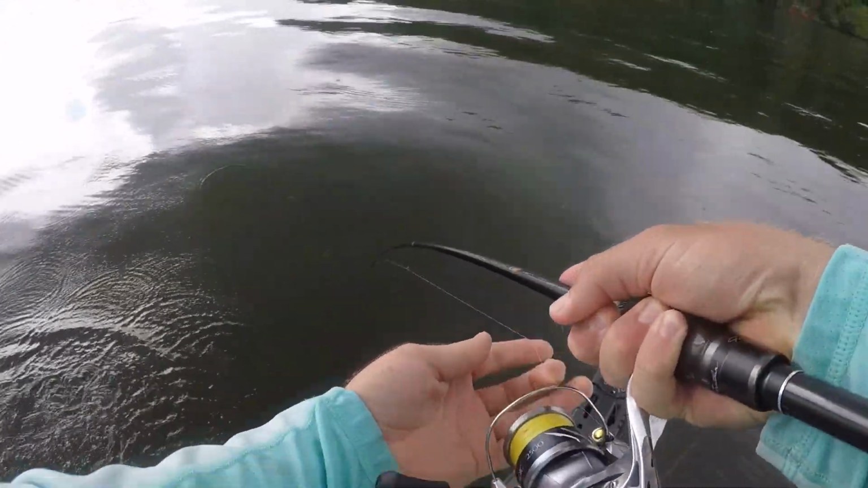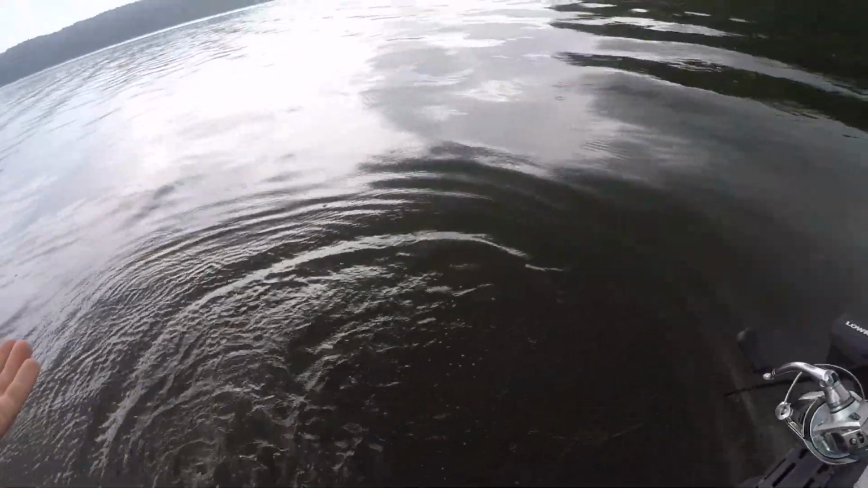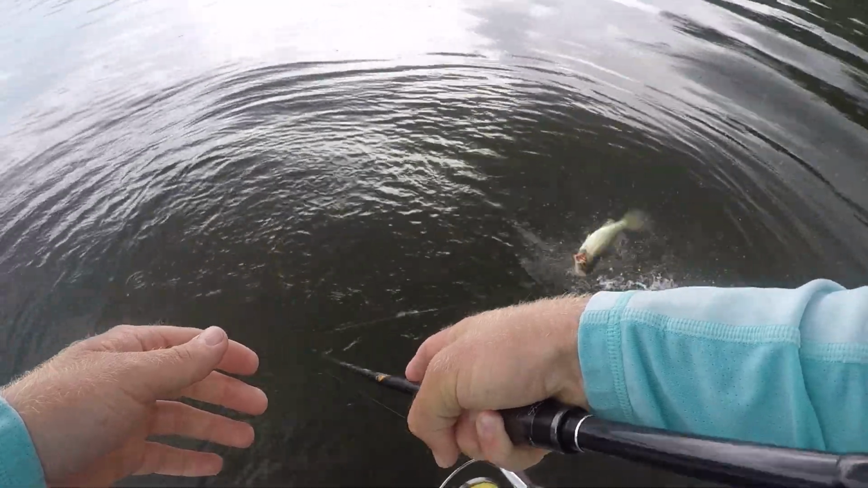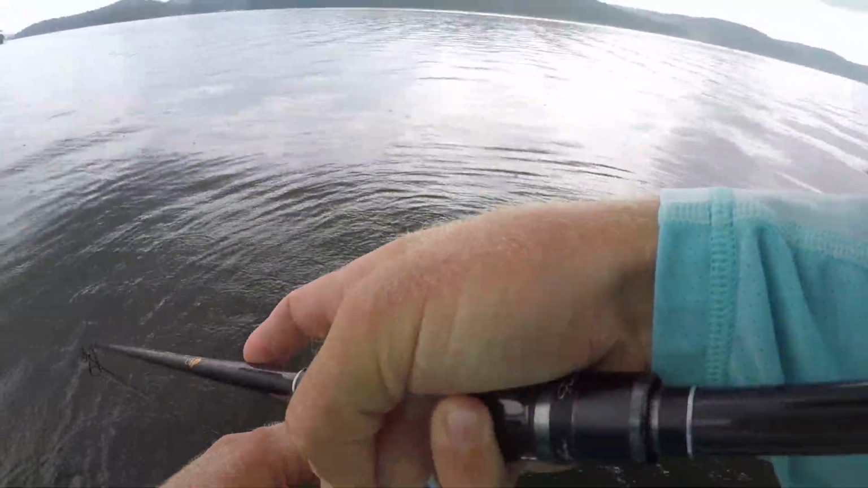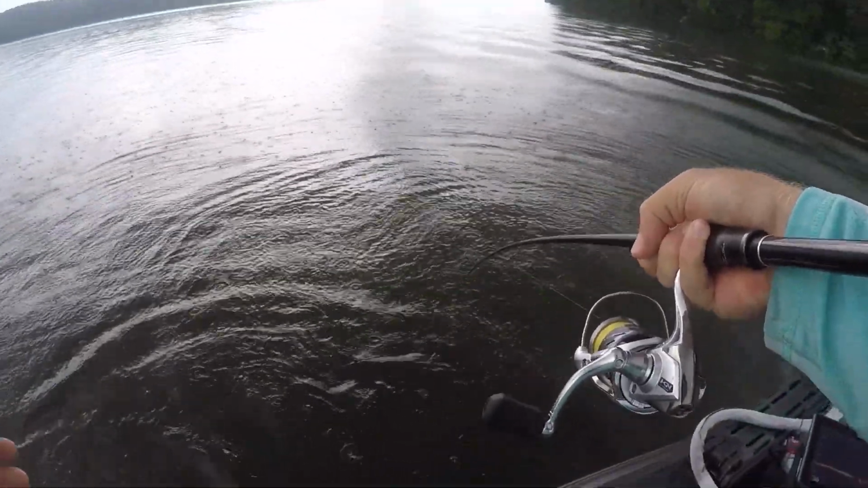Starting to get some rain, but oh, that's a decent fish. But that's how it works. That's how easy it is. I mean, that was quick. But that's the idea, guys. That is the idea right there. See if we can get some more for you guys. I don't know, this rain's going to hit us pretty hard, but